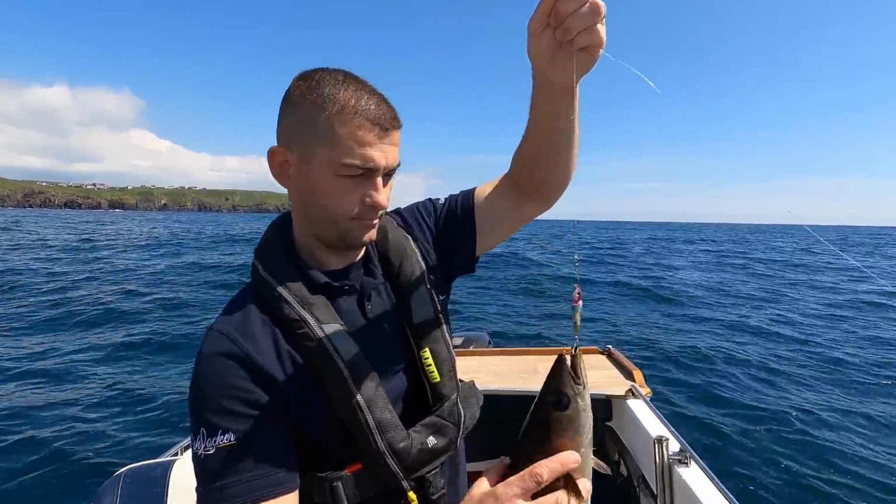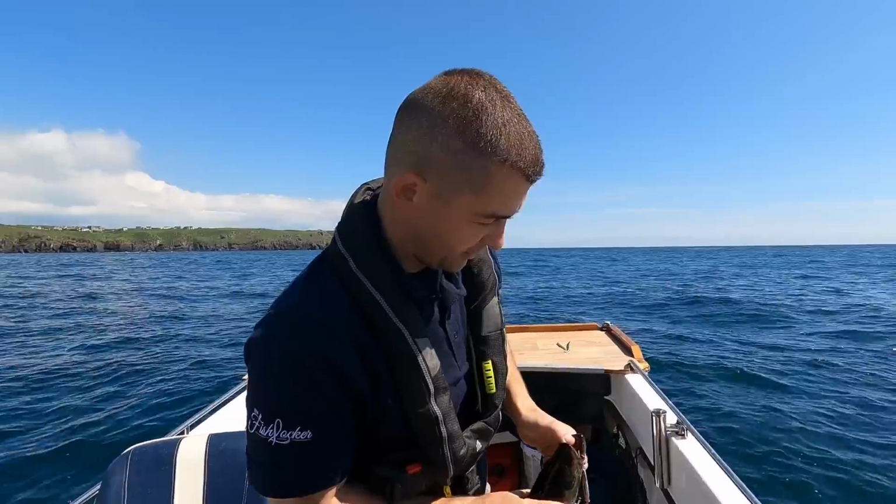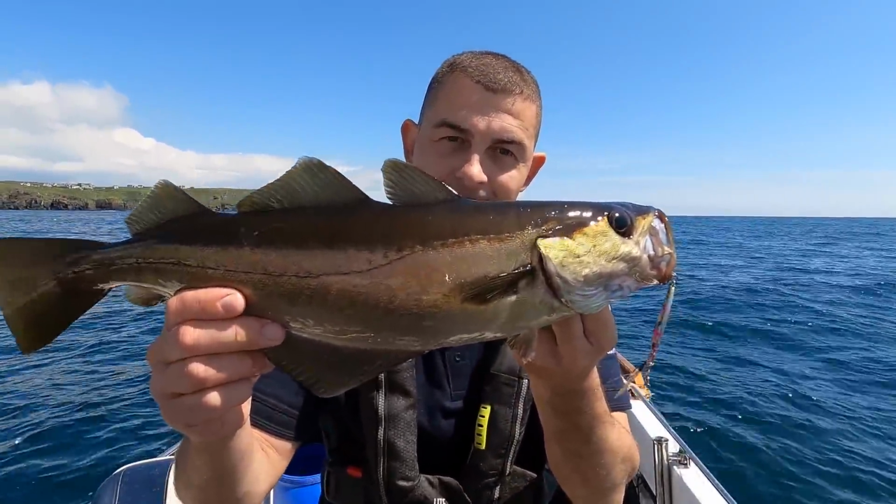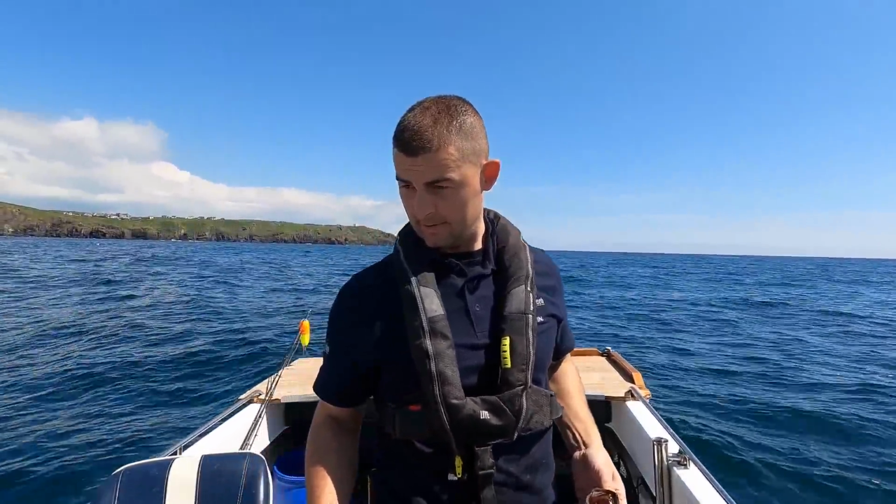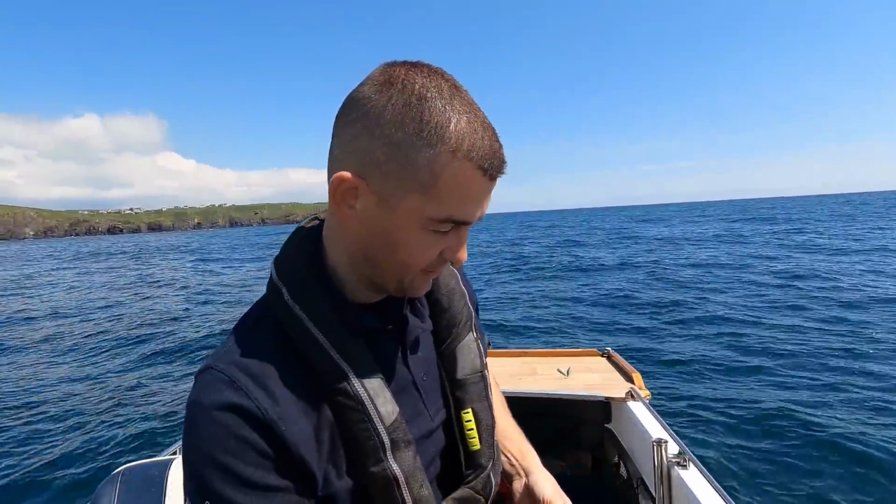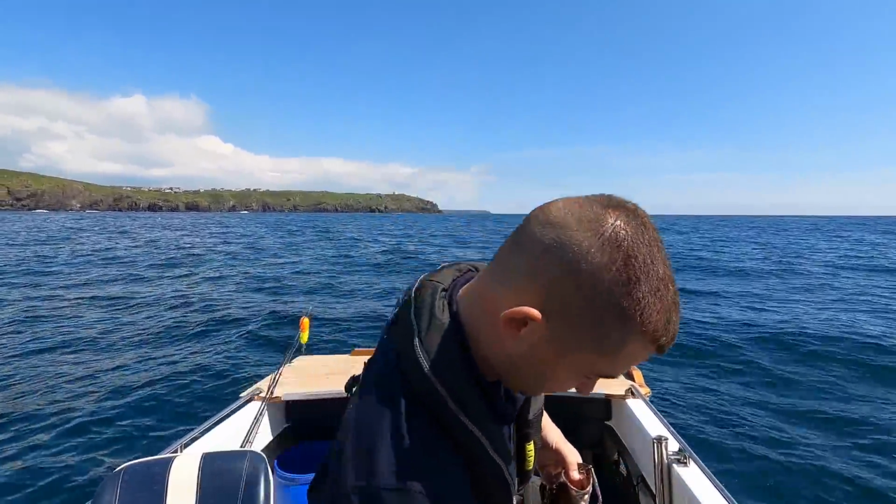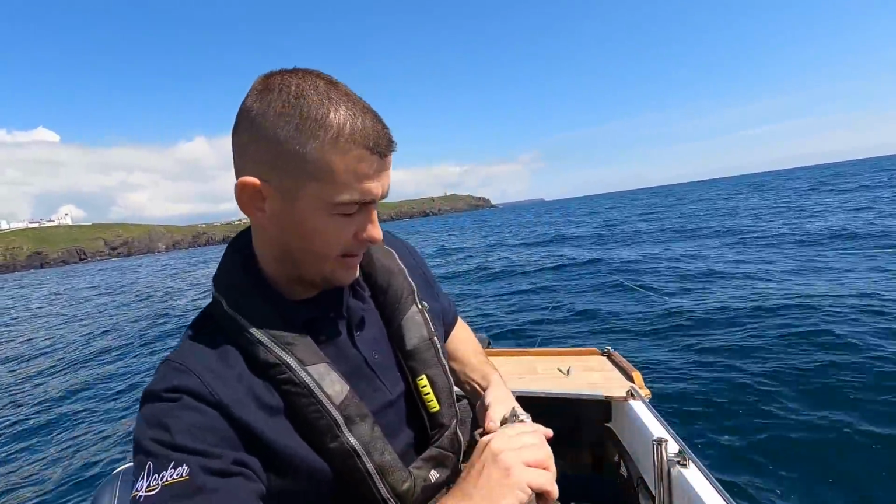Ending on a pollock. I don't mind ending on a pollock. I've had an amazing morning's fishing, and it's 10 past 11 in the morning. So what I'm going to do is, this was my last fish. I'm going to pack up now. I'm going to steam back and I can take my wife out for dinner.